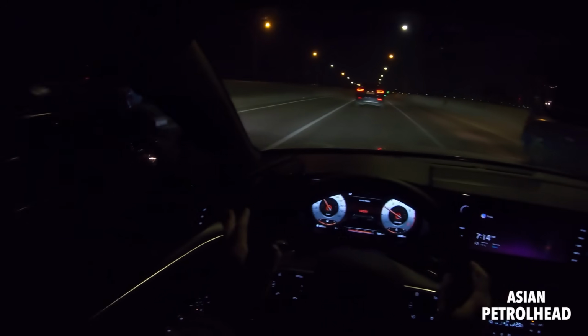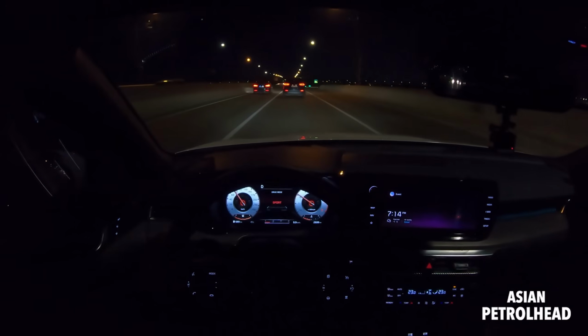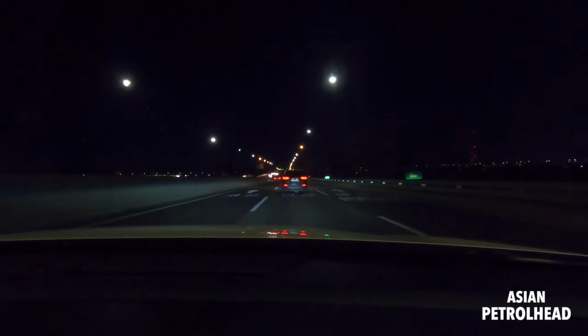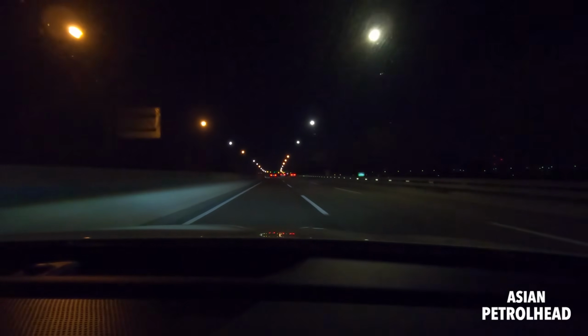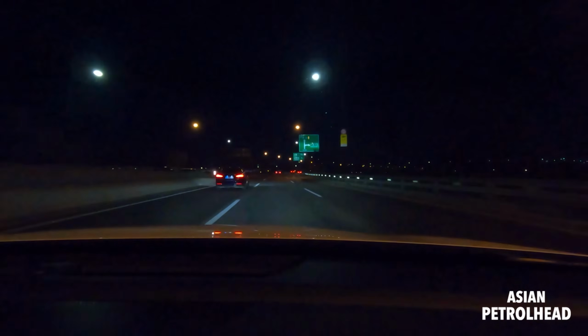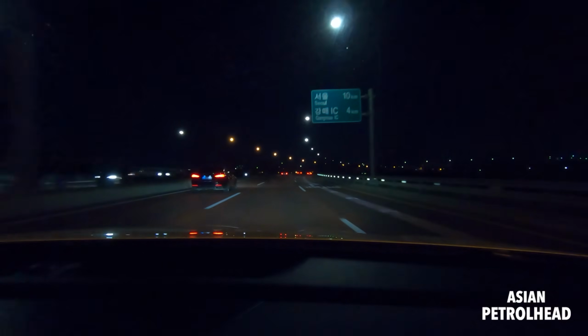So right now we're in sports mode. Let me just show you what I mean by annoying. Not natural engine sound. This is with the sound generator system. Boy, this thing really drives fast and feels very stable too. I mean, I have no problem. The electric steering system feels very nice, and the 8-speed automatic is keeping up very nicely with the engine too.